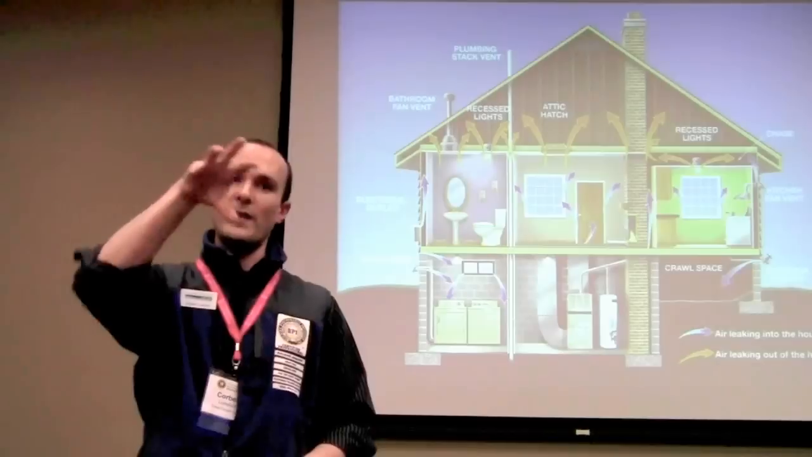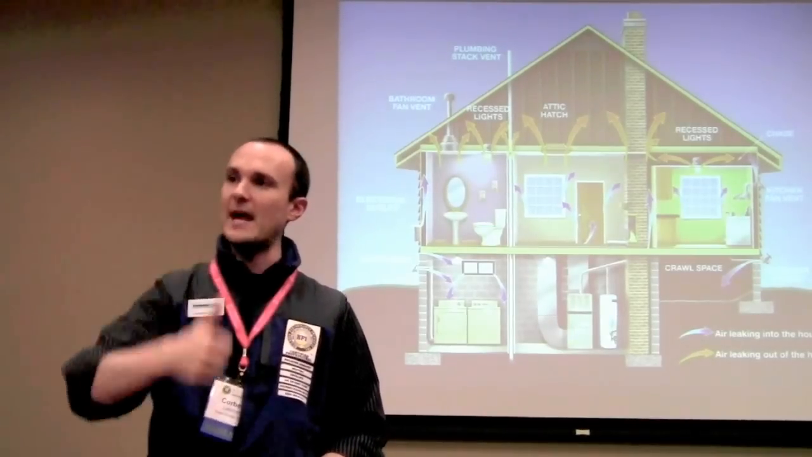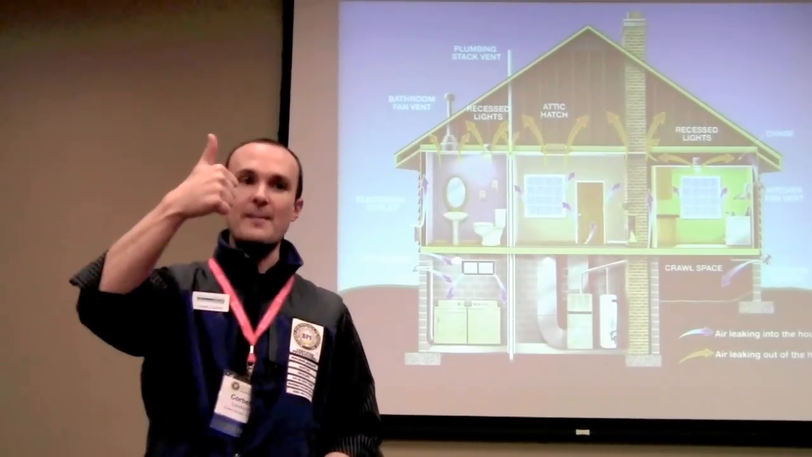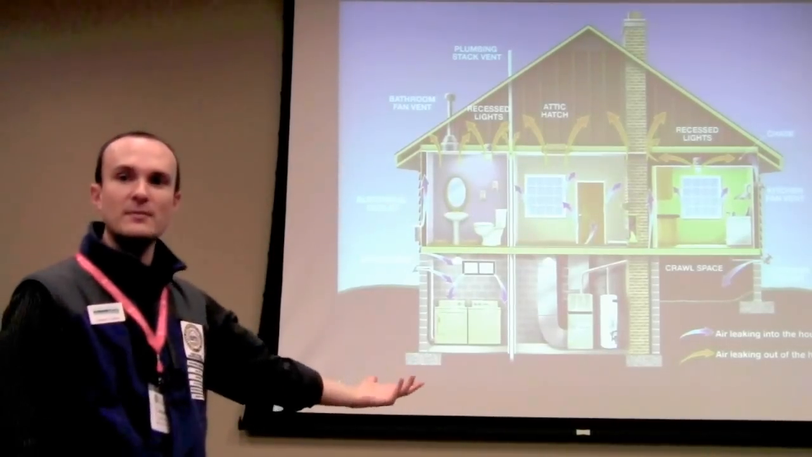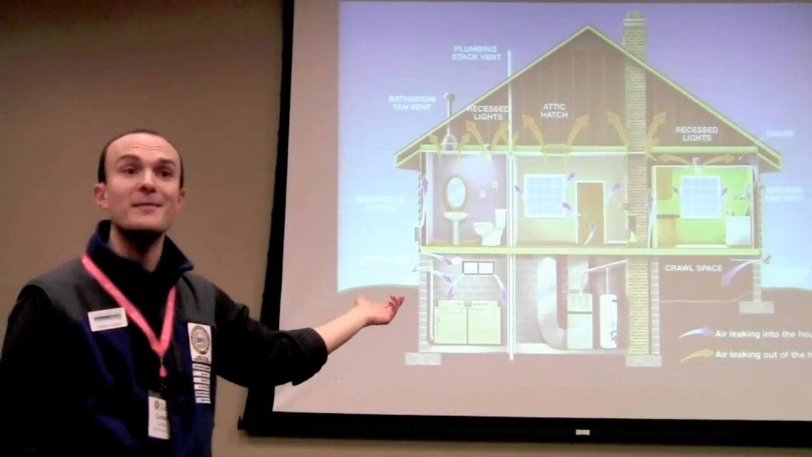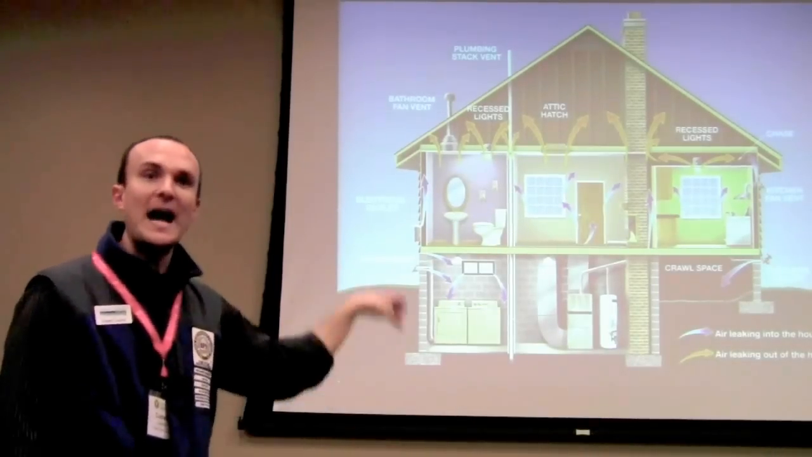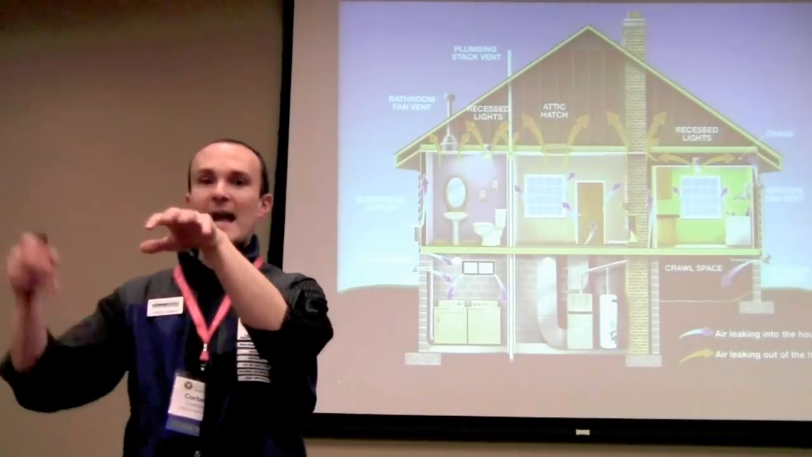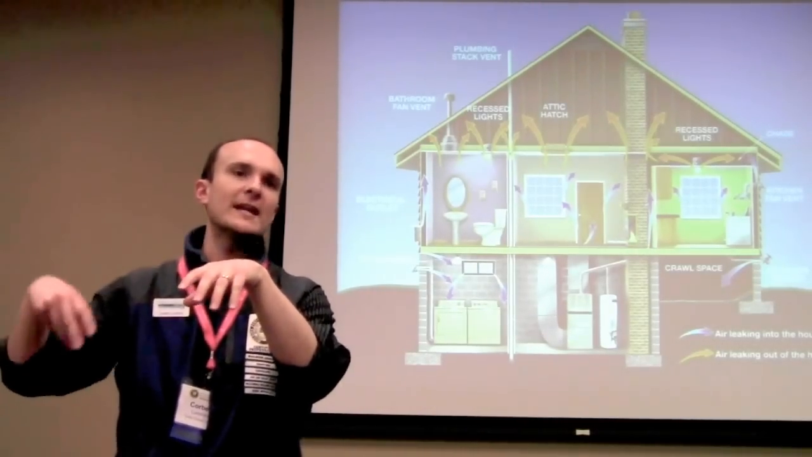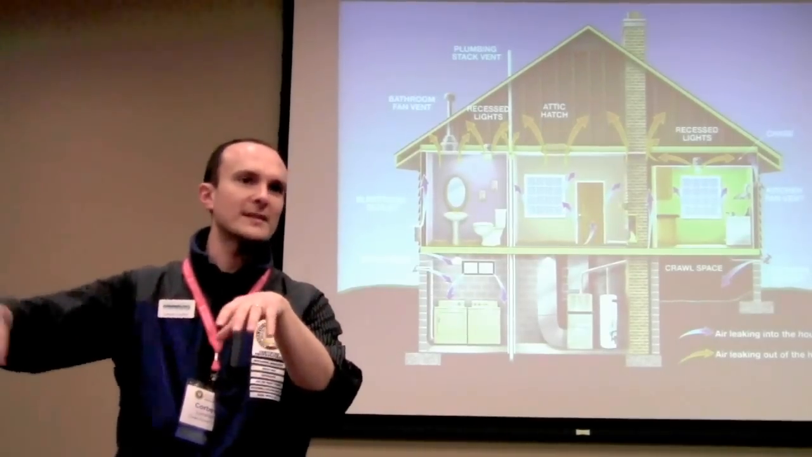So that's kind of one of the skills that we're talking about. Thinking sequentially, one thing happens. We heat air up inside the house. That warm air now goes up. It all collects at the top of the house and has a party up there. Meanwhile, there's hardly any party down at the bottom of the house. So it's a low pressure system at the bottom, high pressure system at the top. So now we have this pressure differential, and the pressure outside hasn't changed at all. You can't really change the pressure outside. That's wind and weather and stuff like that.